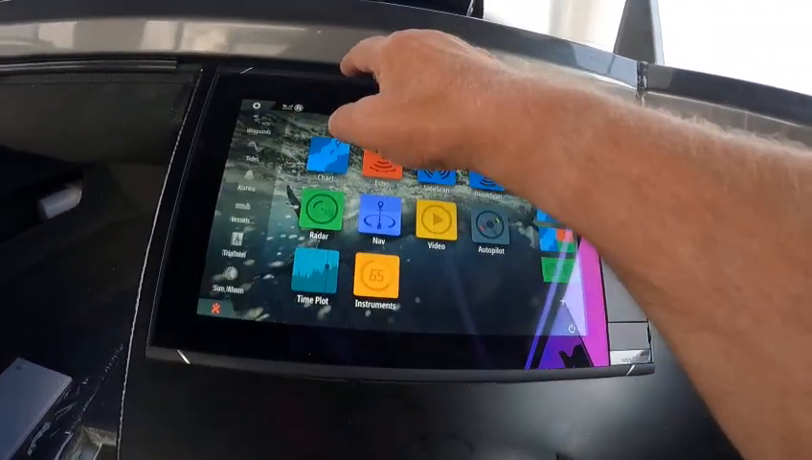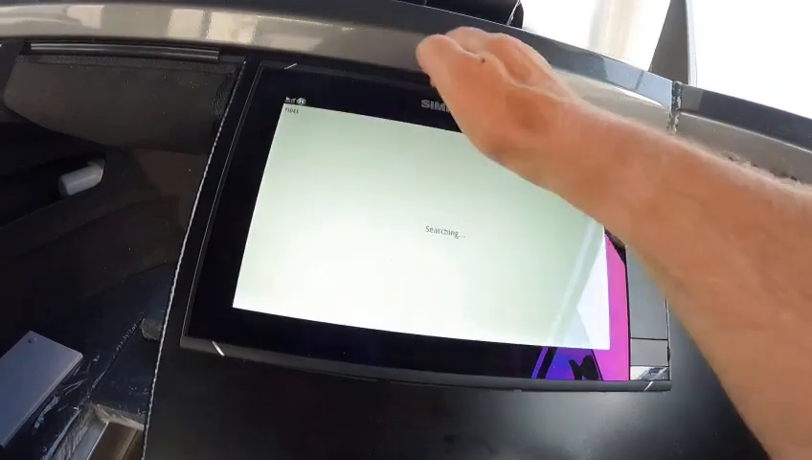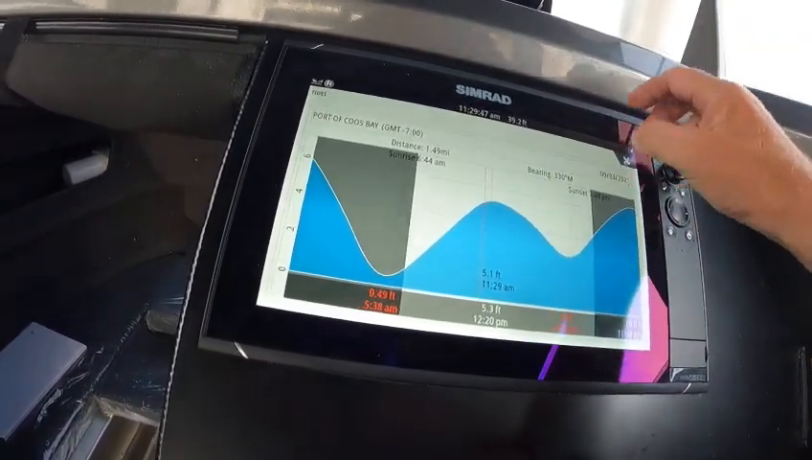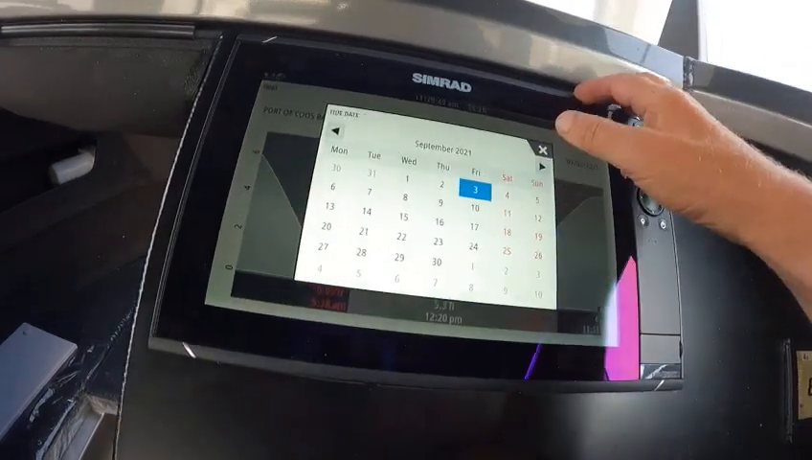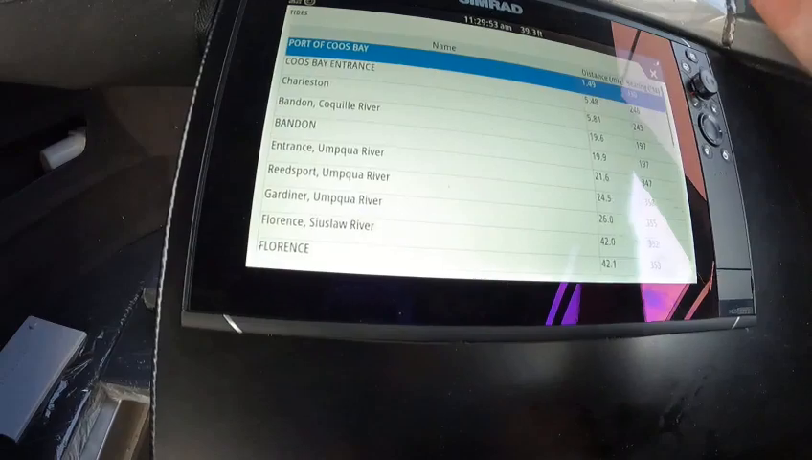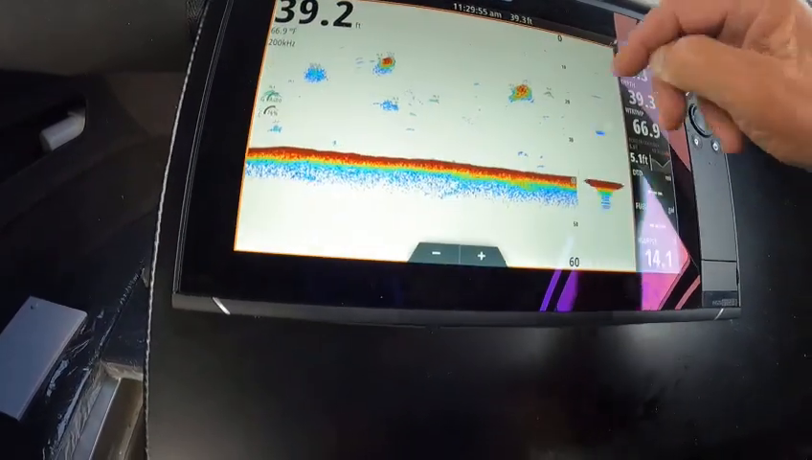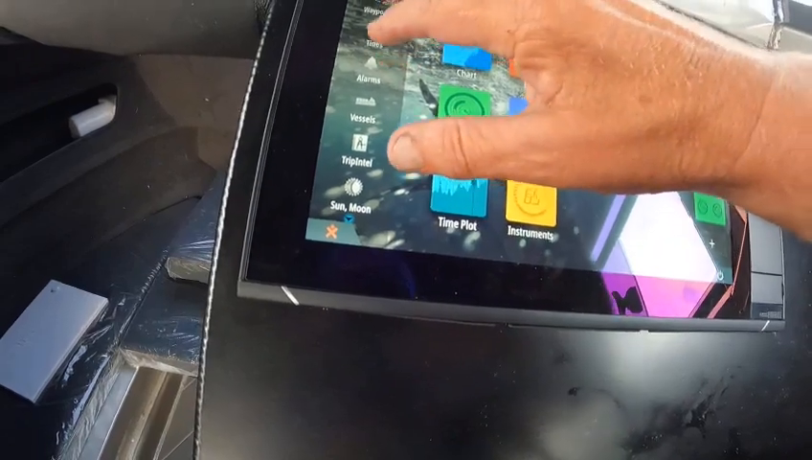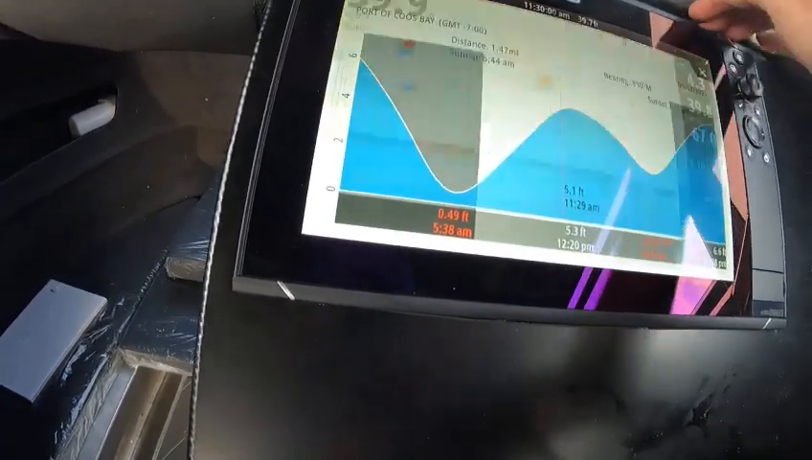So then you go back into here, and then you can do tides if you like. Here's your tides. It's almost going to high tide at 11:29. You can go over here, pick another date, whatever you want. A month from now, you can go to your different ports. Florence, you want to see what the tides are doing there, you can go there. And then I just kind of go down this list. So like I say, tides, we already did that one.